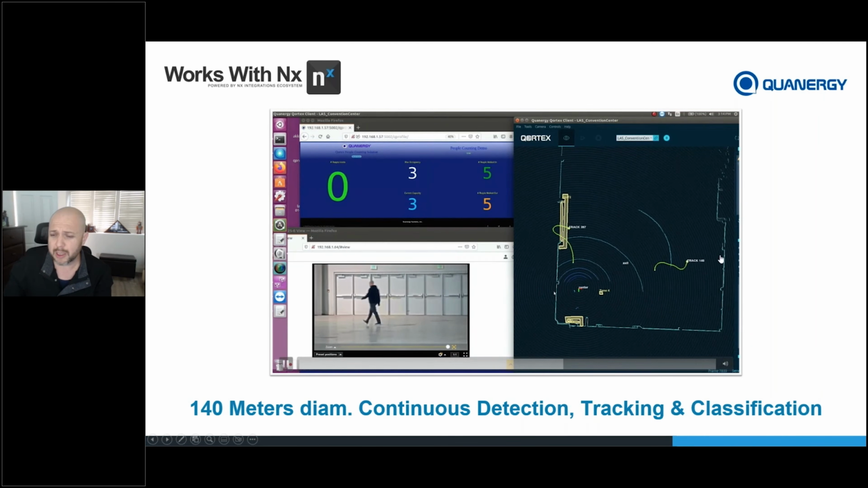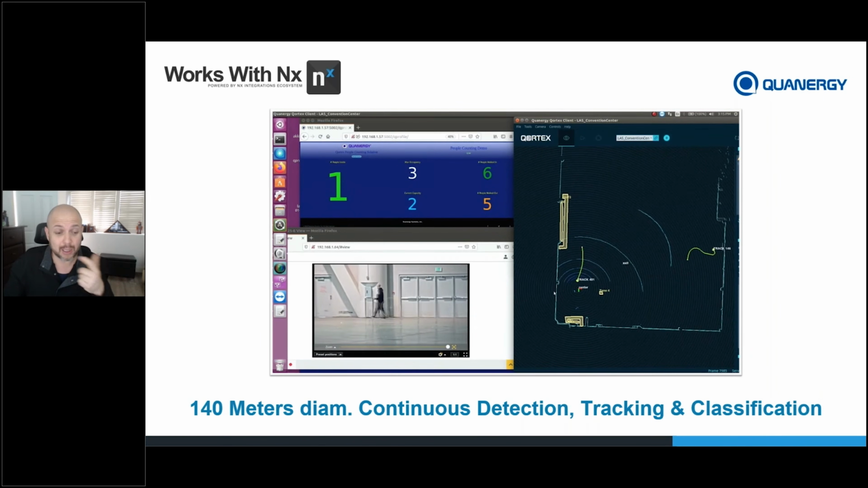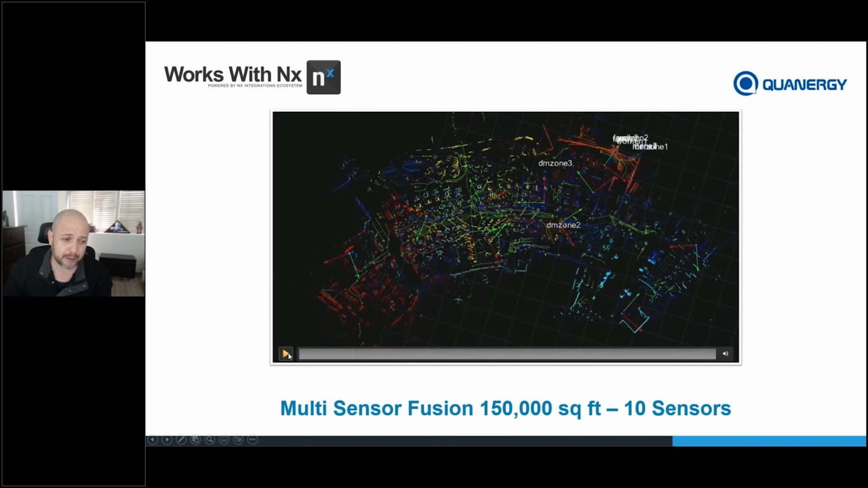And it's going to be able to continuously send data directly to the system to continuously track me in that environment. Now, I get asked all the time about obstructions, be it walls, signs, signage, whatever it may be. This is a big venue. We're actually tracking about 150,000 square feet with about 10 sensors. You can tell where the sensors are at right here. You can tell by the green and red, green and red, green and red, and they're all fused together.